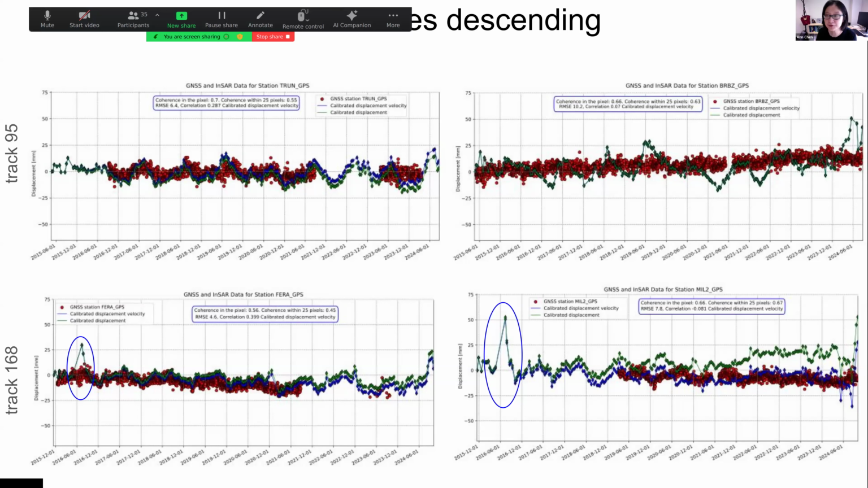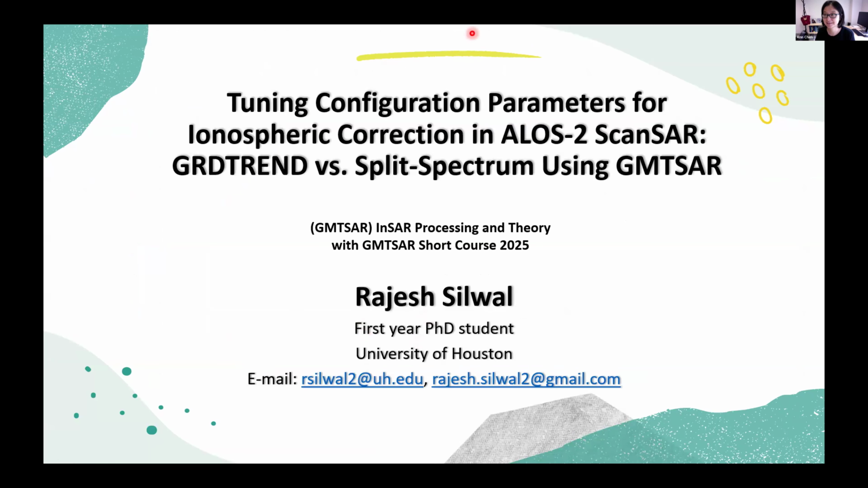Yeah. So we'll move to our next presentation from Rajesh Silwal, and this, I think, presentation covers a different topic about the ionosphere. So, configuration parameters for ionosphere correction in ALOS2 GMTSAR data.